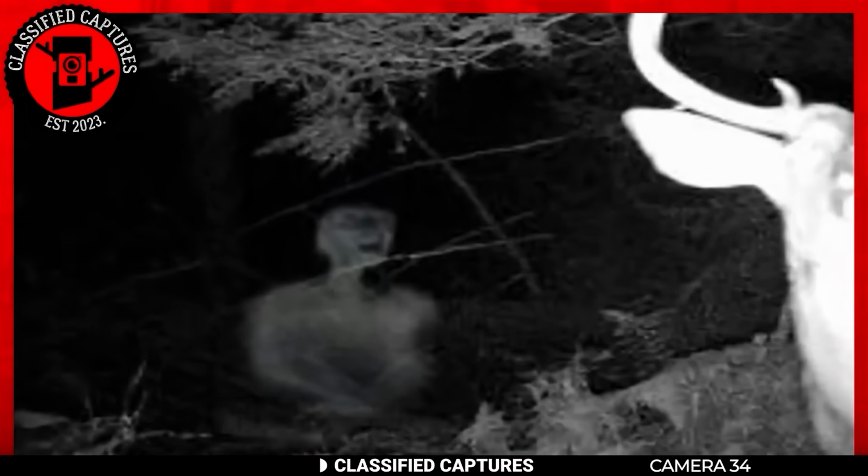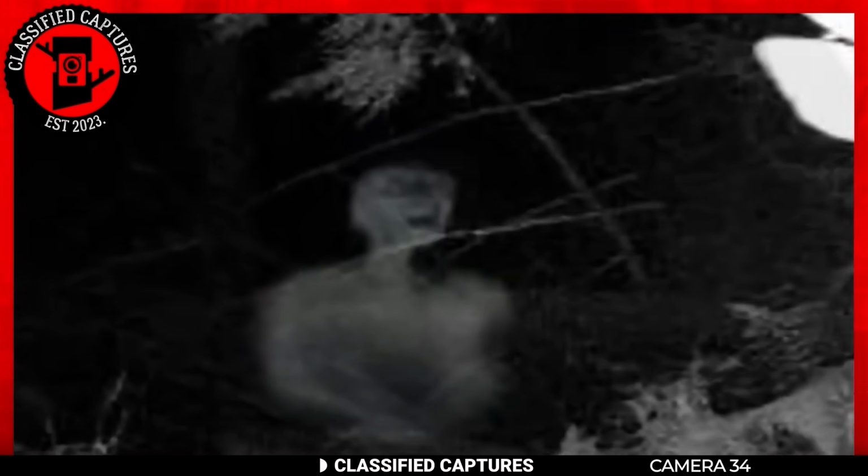Yes, what you are seeing is the zoomed-in image, but can you see it? It looks like a screaming man, doesn't it? My first thought when I saw it was perhaps that's a man materializing from a different dimension, which might explain the screaming. I mean, perhaps it's a painful process.